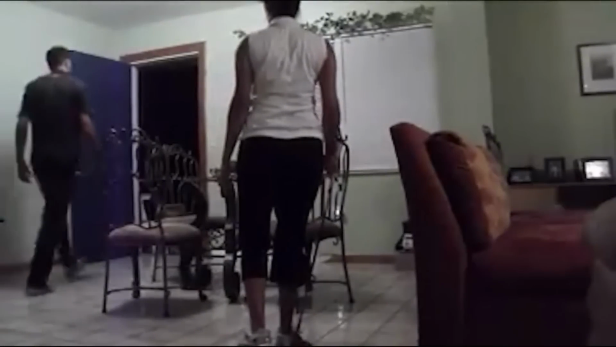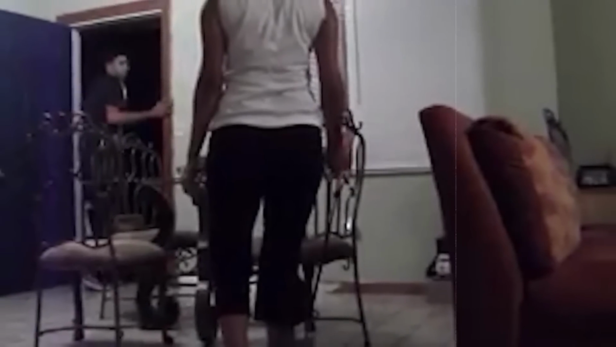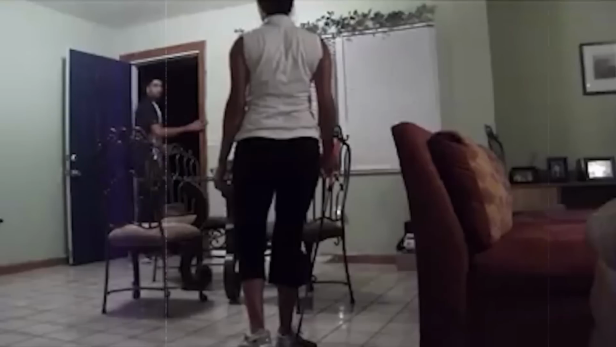The door in the background swings open, and there's no one there. This sudden occurrence startles both the husband and wife. In a bid to investigate, the husband ventures outside to check if someone might be playing a prank on them. However, as he stands at the door, a chair moves all on its own. This spine-chilling experience terrifies them, and they both make a hasty retreat.